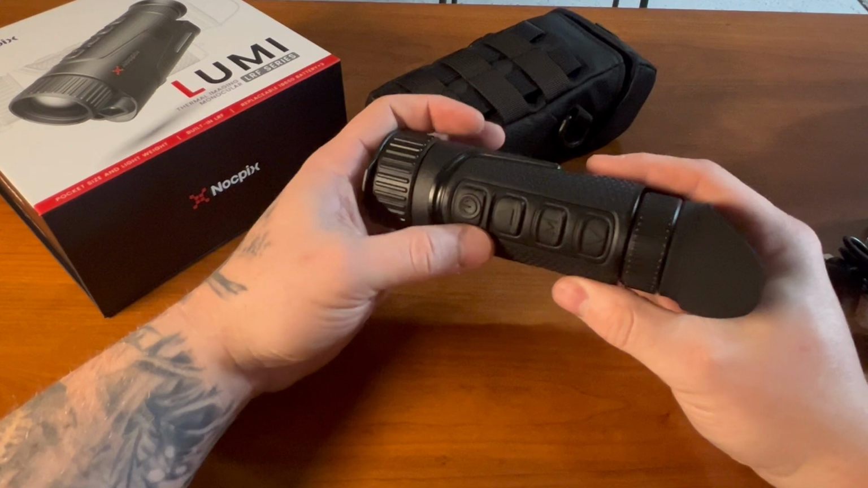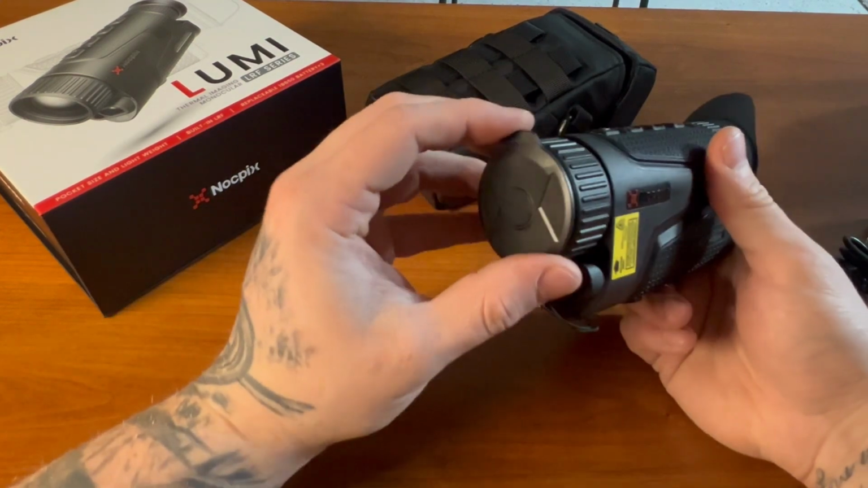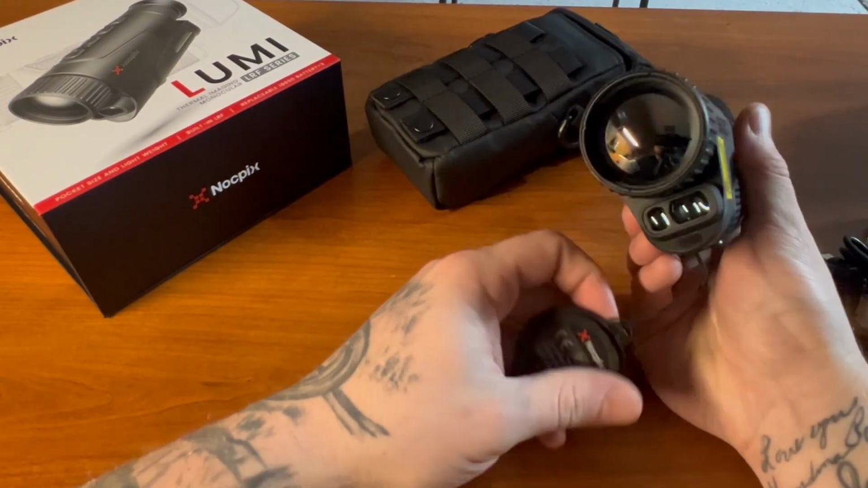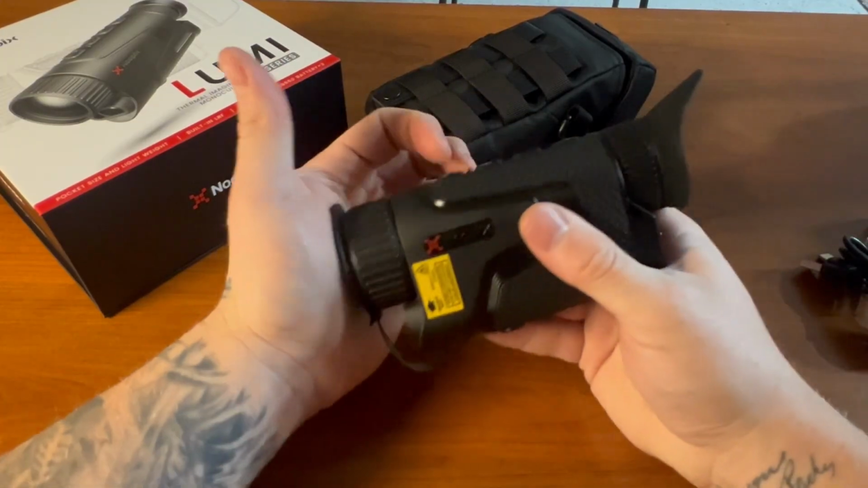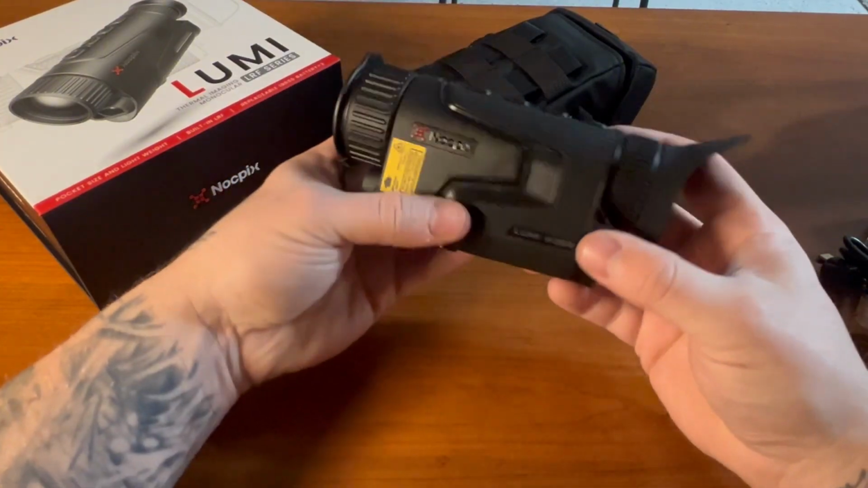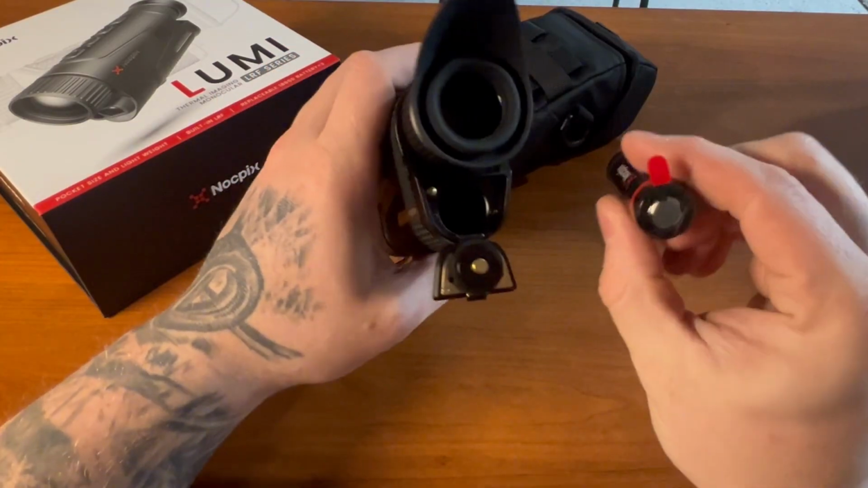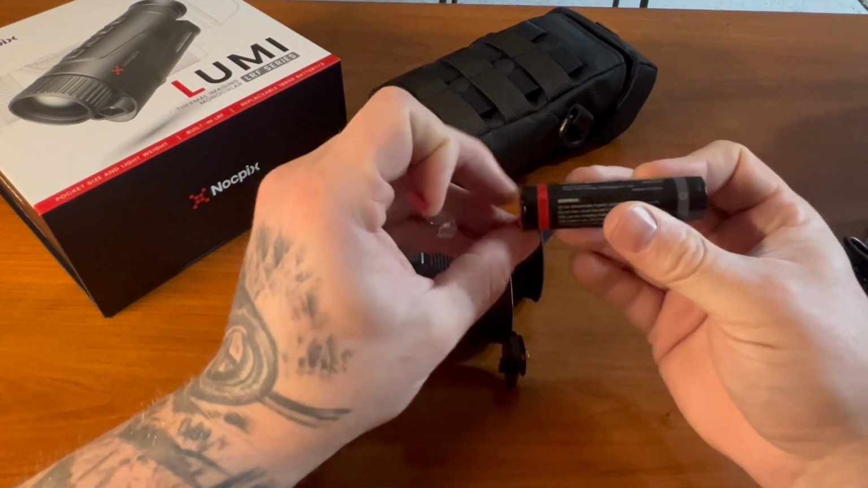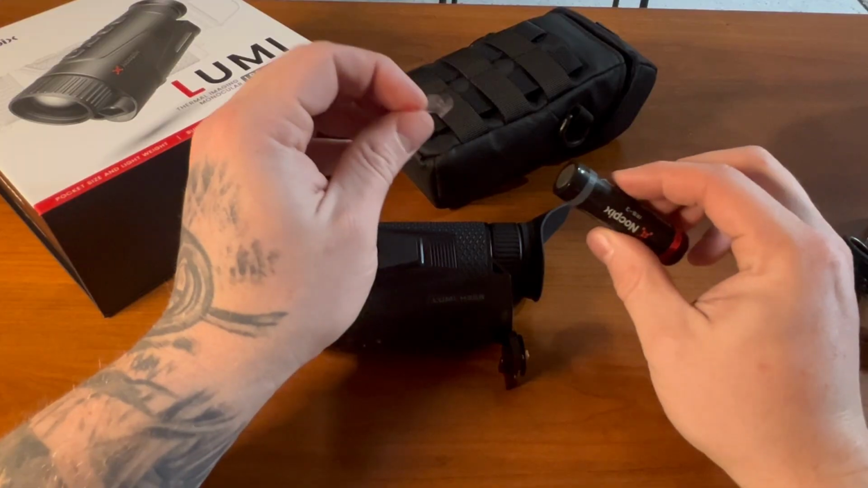Four buttons across the top: power, up, menu, and then your down button. Lens cap on it. Pretty sweet. Like I said, it's very, very lightweight, so very happy about that. You can see the rangefinder down here in the front. The battery pack goes in the back, which already has a battery in it with protection on it. So we'll go ahead and take this off and get some video off of this monocular here, and we'll see how she looks.